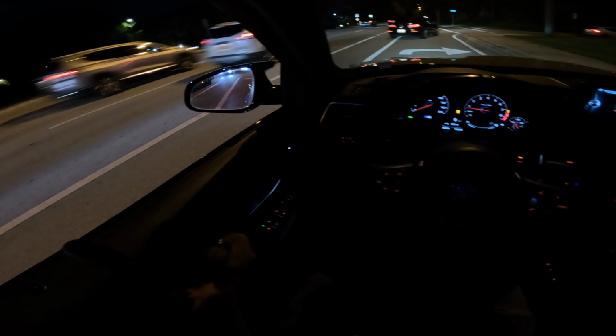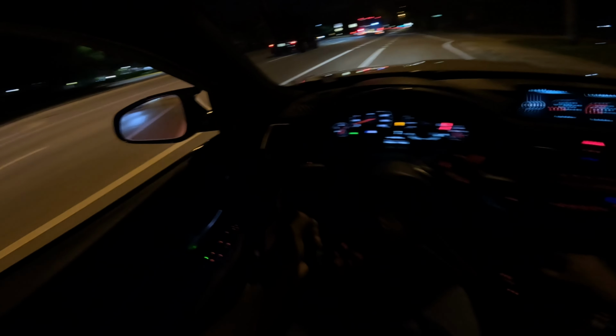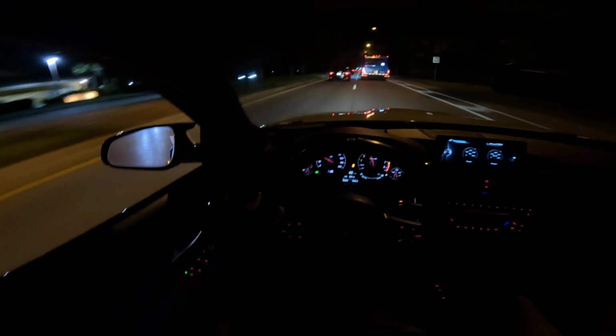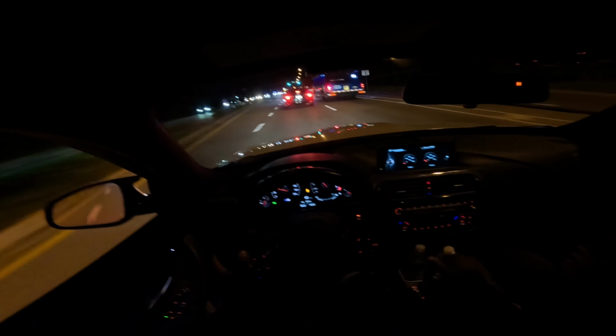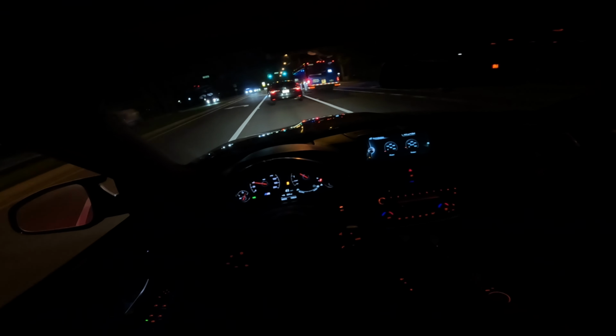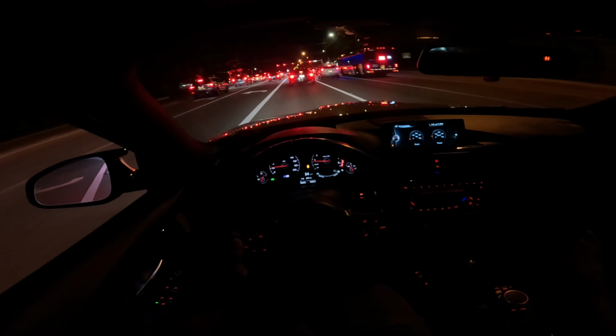I think he's on the left lane. Just beside that bus. No, like, I can't go anywhere. I don't think he knows. Huh? You gotta hurry up and catch up, bro. That man gone.